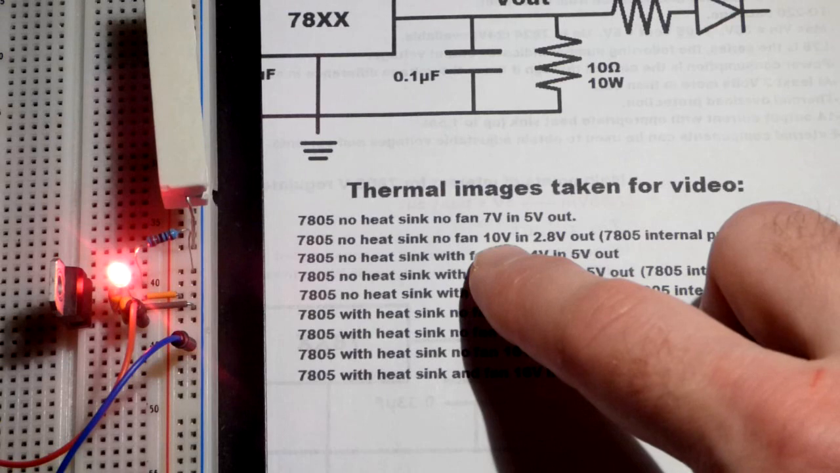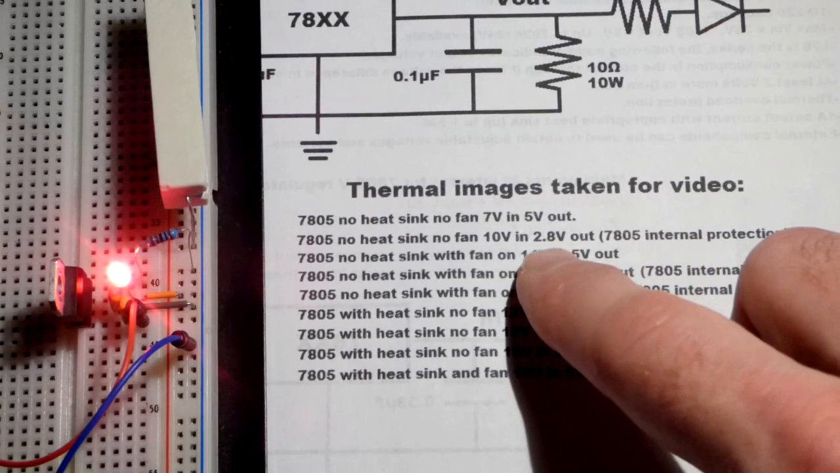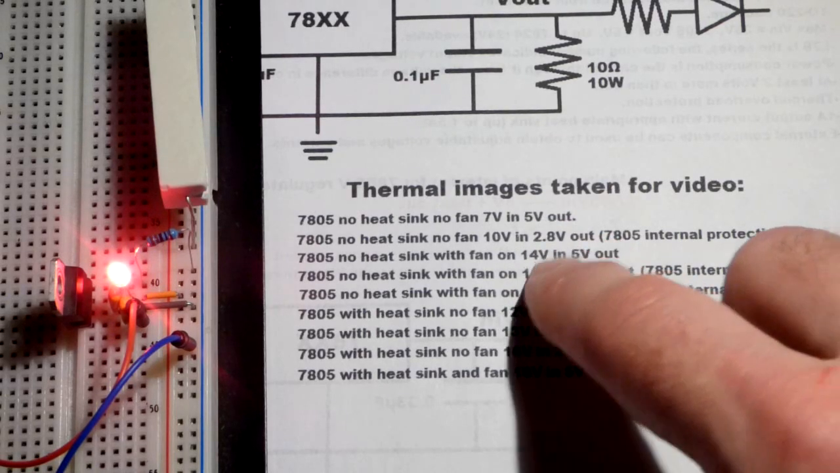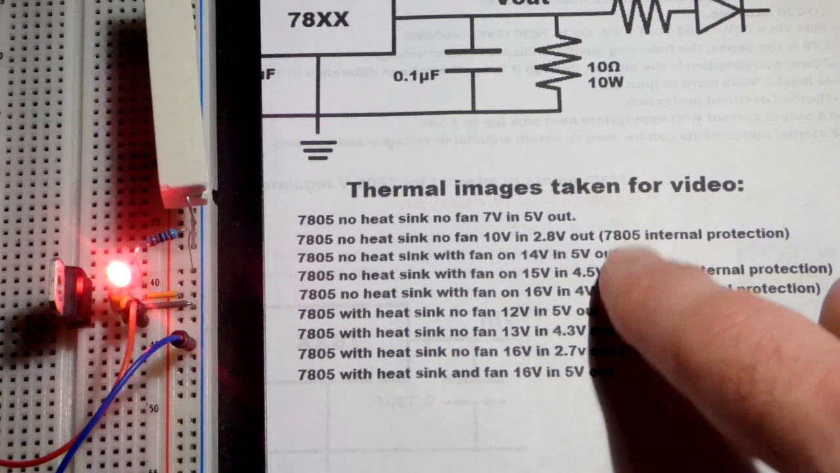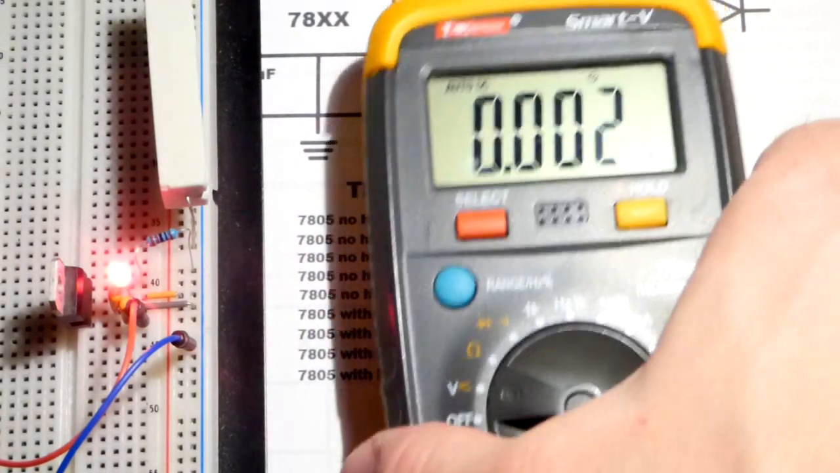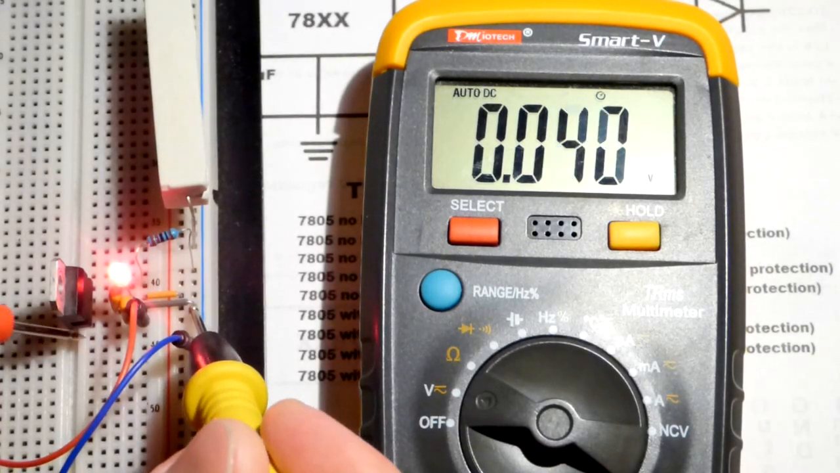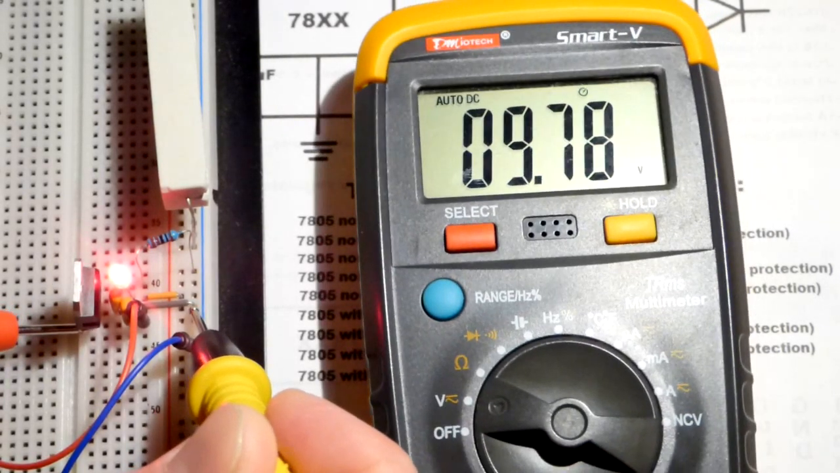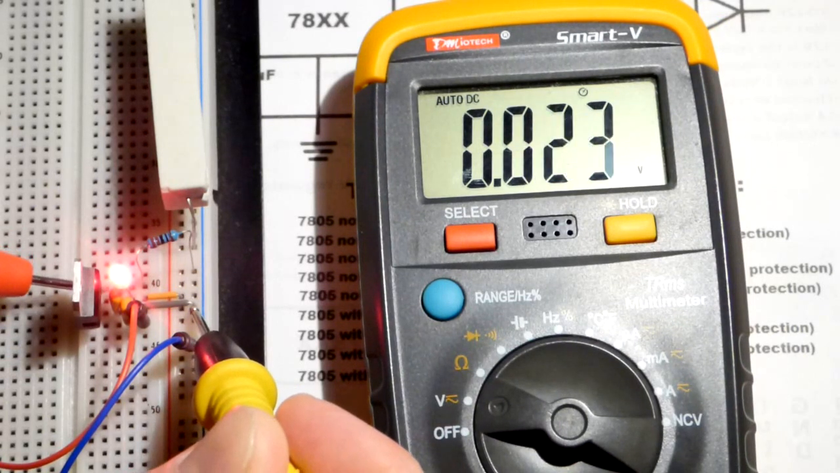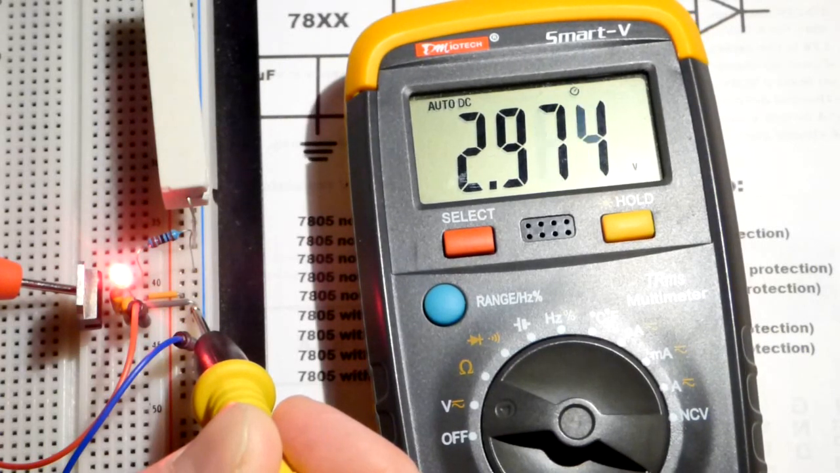Let's watch the LED. Based on my earlier test, we lost about half of the output voltage because the 7805 warmed up, and so it output less current to protect itself from overheating. And we will actually take a multimeter measurement of this. I should have taken it when we had 9 volts too, but there you can see we got about 10 coming in, and now going out I got a connection, about 2.8, so it's 2.9 now.